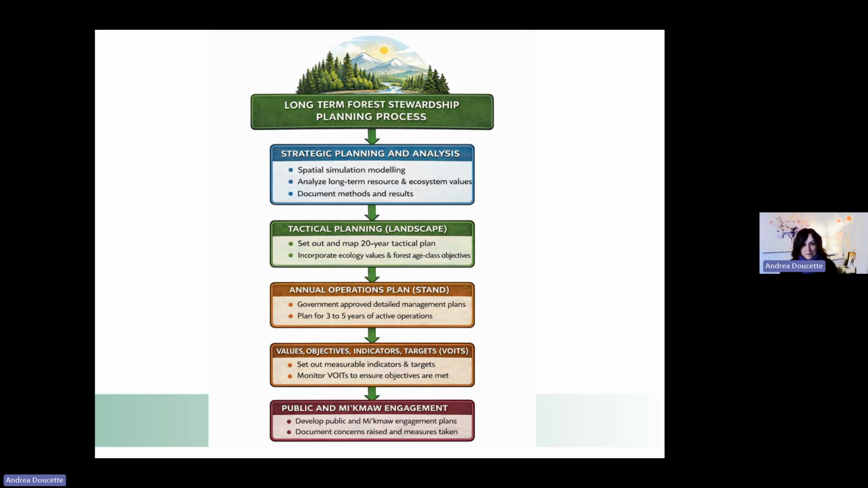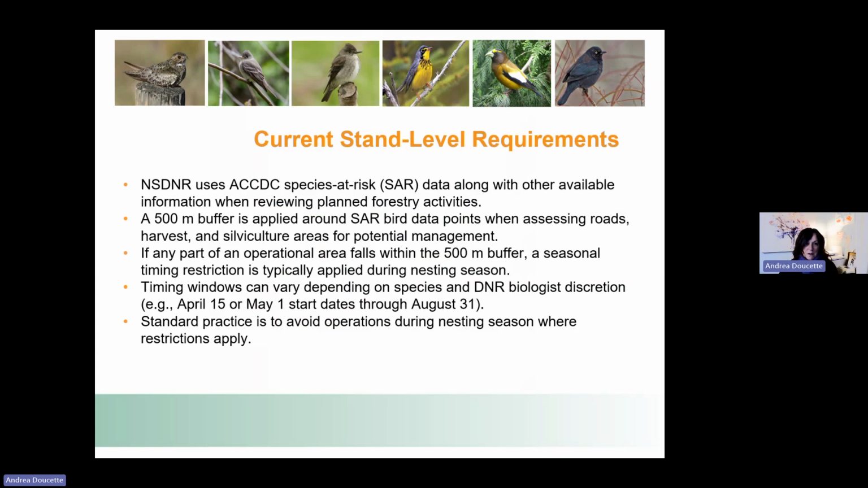So there's different steps when you think about at-risk species and what we do in those different steps of the process. To take it down to the stand level and what we currently do for these at-risk bird species, currently in Nova Scotia, there's no best management practice guideline or policy from government right now.